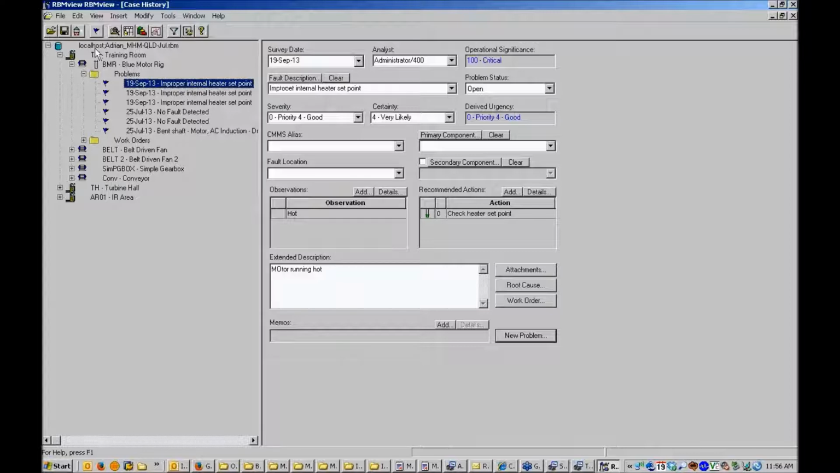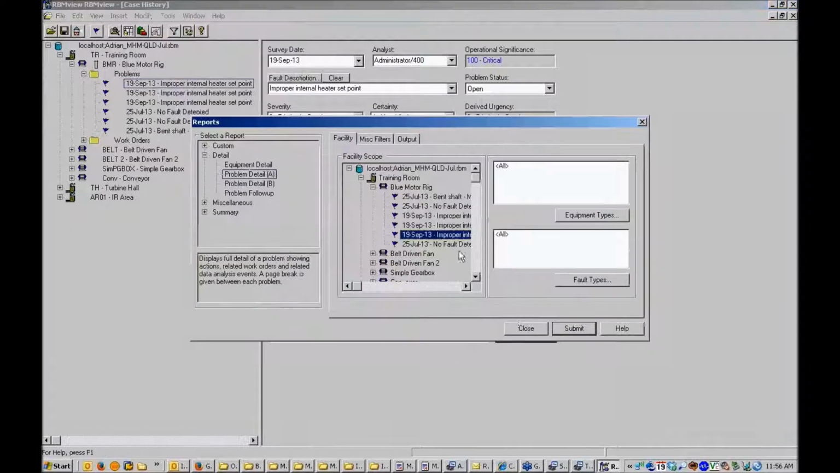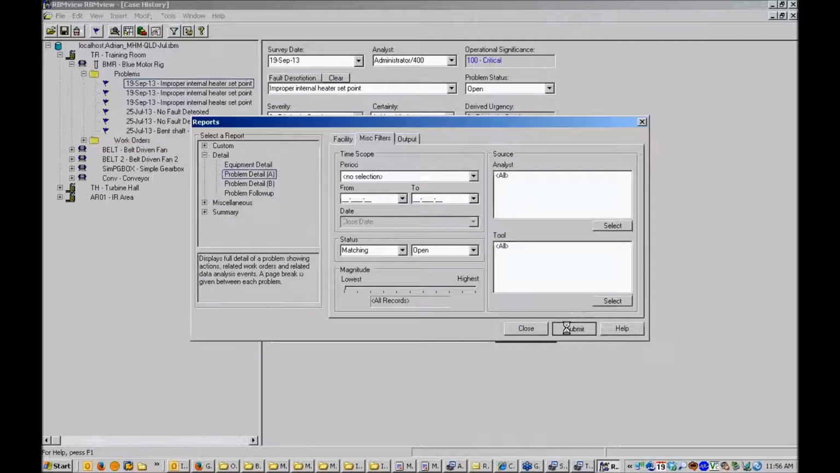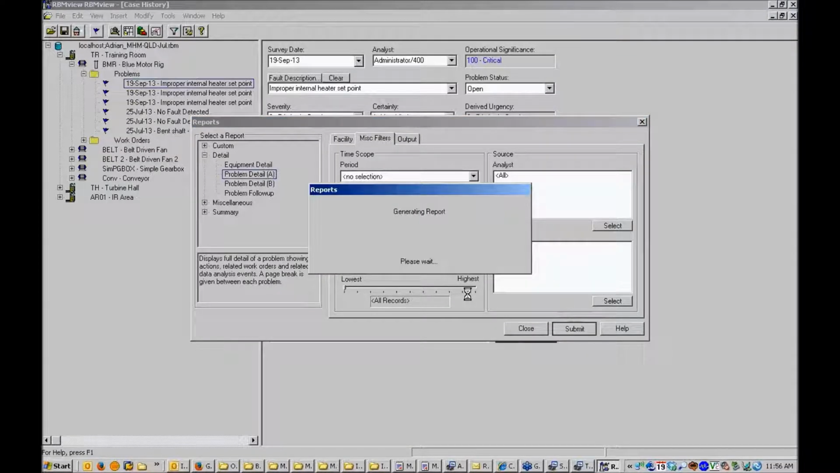So tools, reports, problem detail A. We're just using one of the off-the-shelf reports, not one we've customised, are we? Choose a problem entry here, and submit. That should just give me a report on that single problem entry. So that's thinking at the moment.